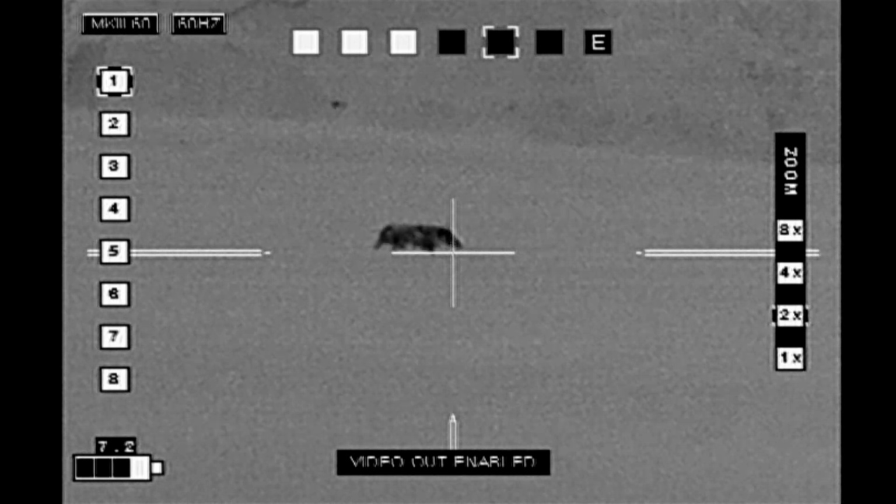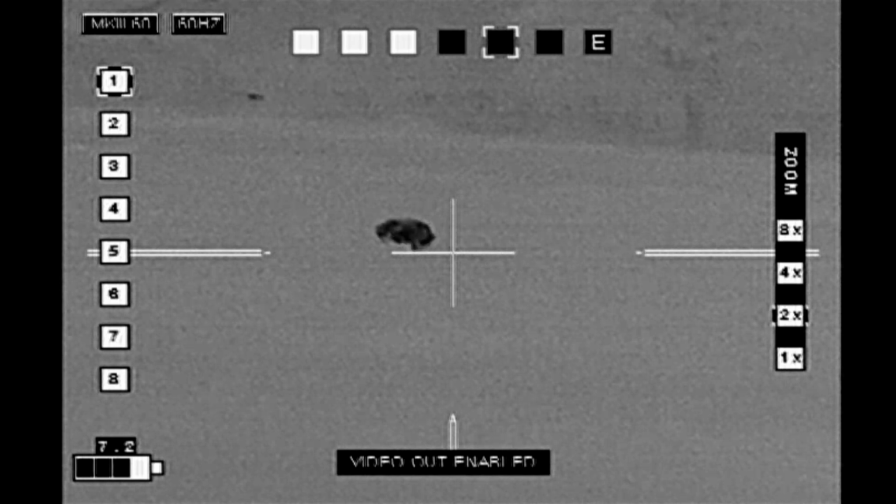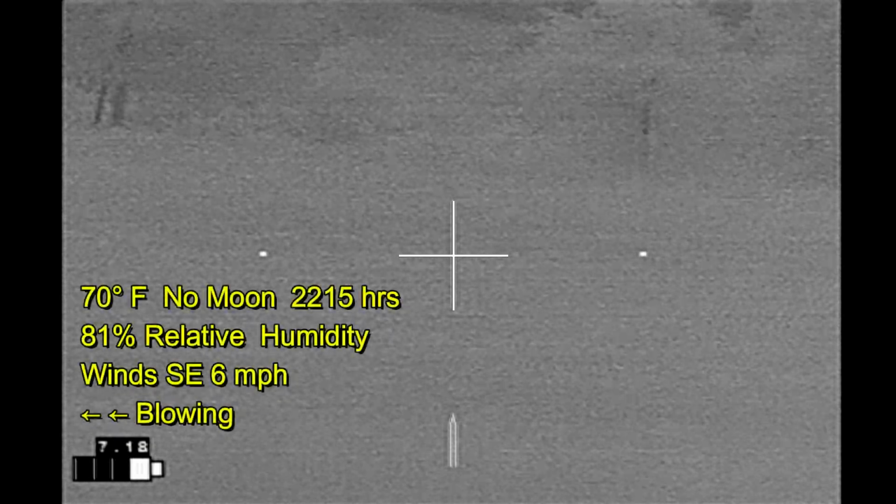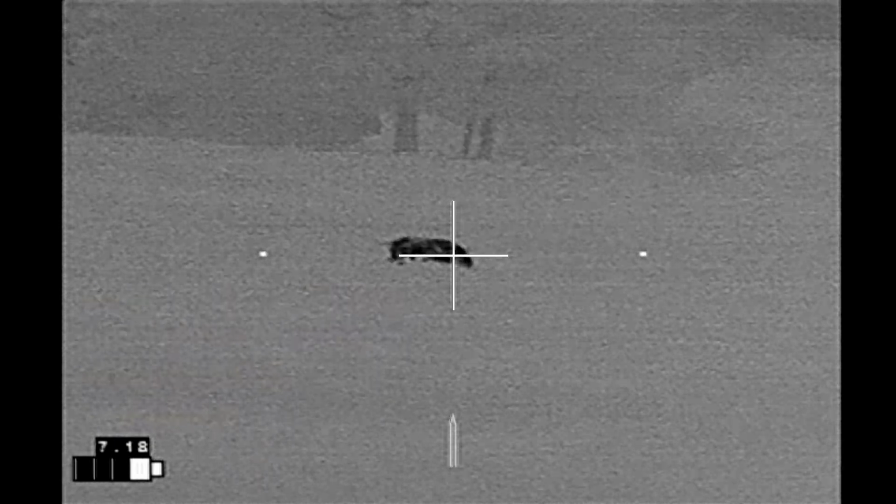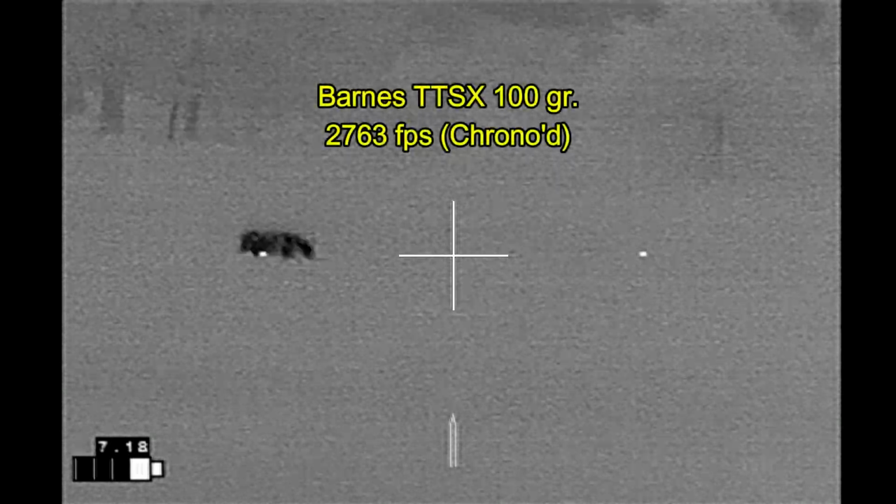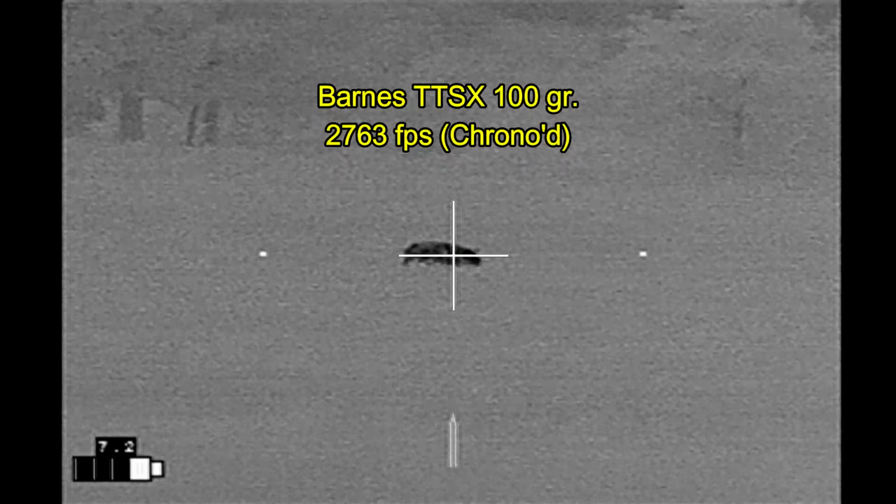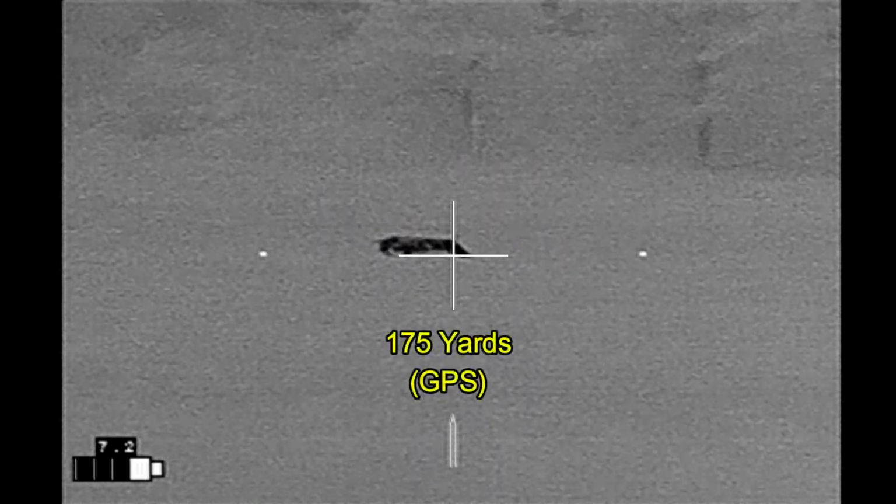Moving on to the next property. Got a single boar. And I need to get through a gate if I want to get any closer. But since it's moving off to the right and it's going to disappear behind a barn off to the right, I'm going to shoot from right here. It does a little security check, but the wind is in my favor, so no problem. Alright, here we go.